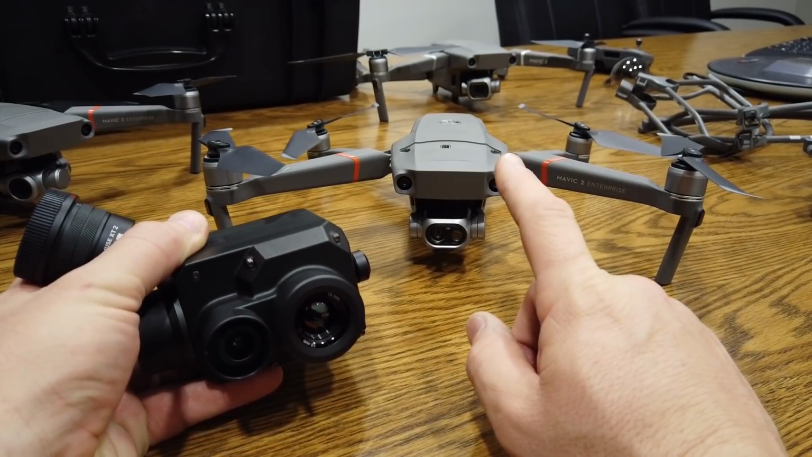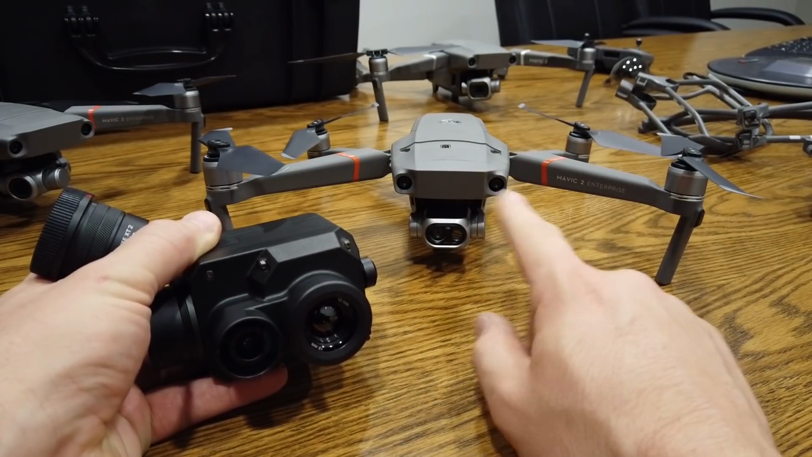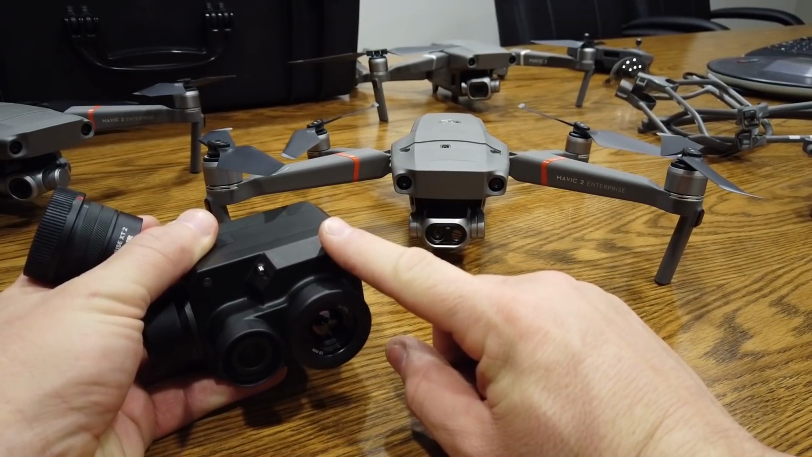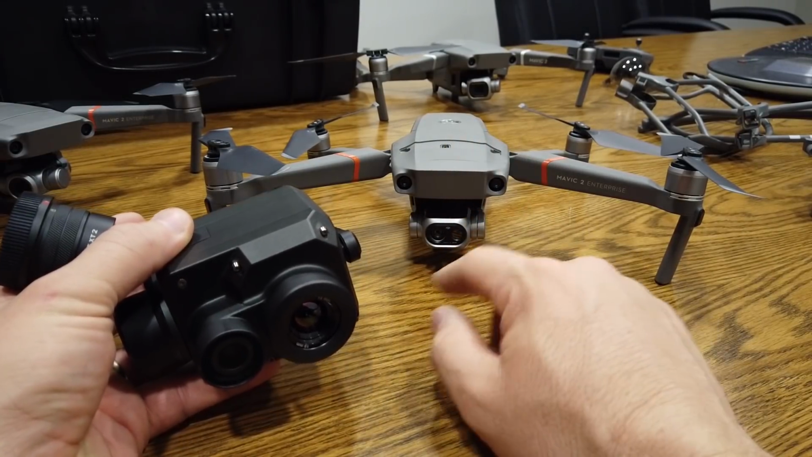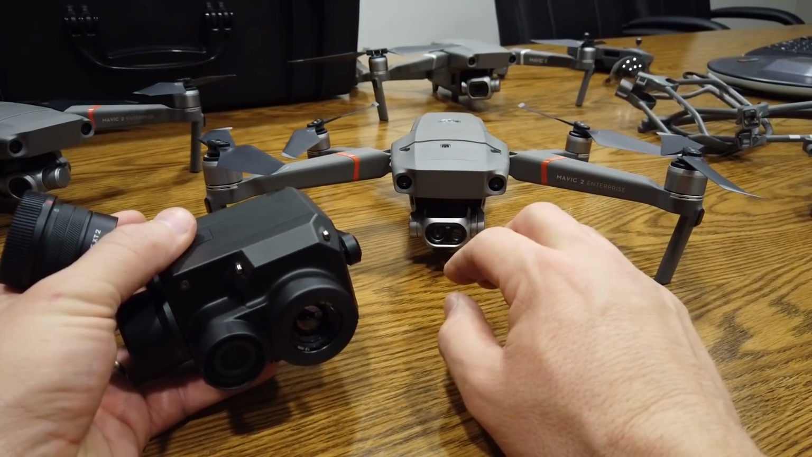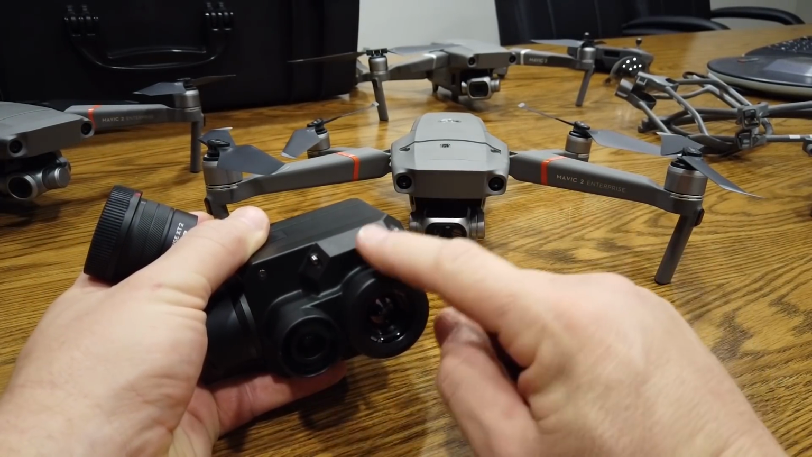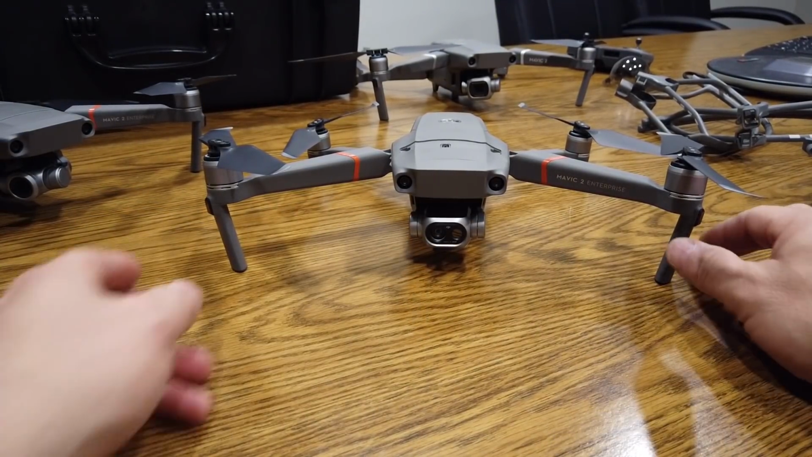Now, I want to be clear on this. It does not replace it, but it is the perfect complement, supplement, augment, whatever your favorite word is, for each other. While this may be more capable as a sensor, this can go places that this can't go, and it's faster to deploy, and it's more portable, etc. So I want you to know that they complement each other with capabilities. Okay? So now that's clear. This does not replace this. Repeat, this does not replace this. Okay? All right, so let's go forward with this.